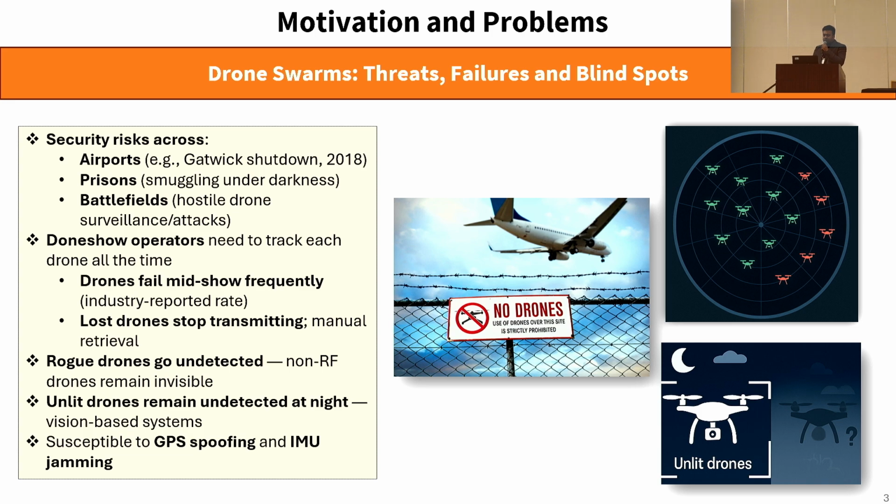Again, unlit drones also remain undetected for vision-based systems. And drones not only create blind spots to these detection tools, they are also vulnerable to attacks like spoofing and jamming, which eventually creates the same threat for security as they pose threats to sensitive infrastructures and security zones.